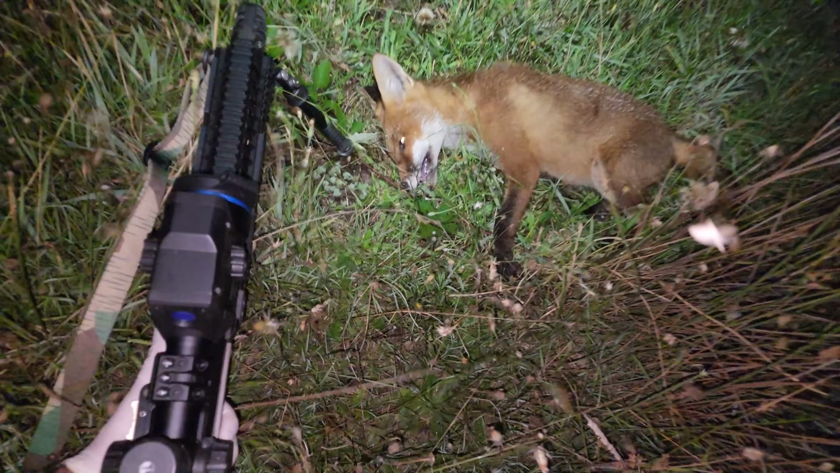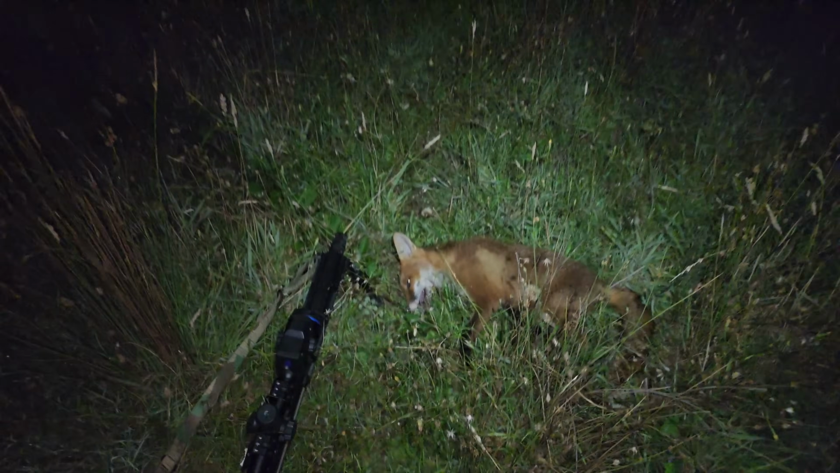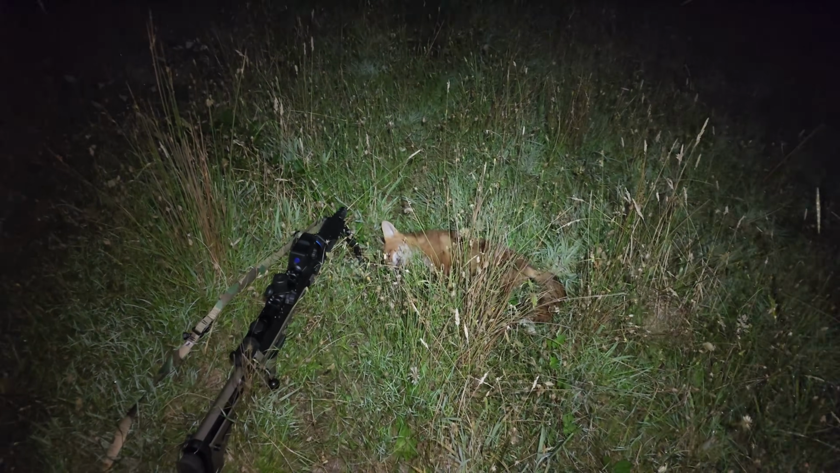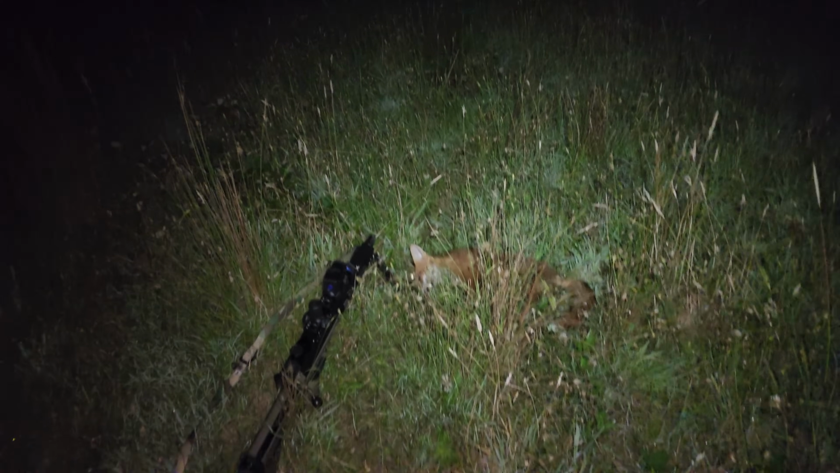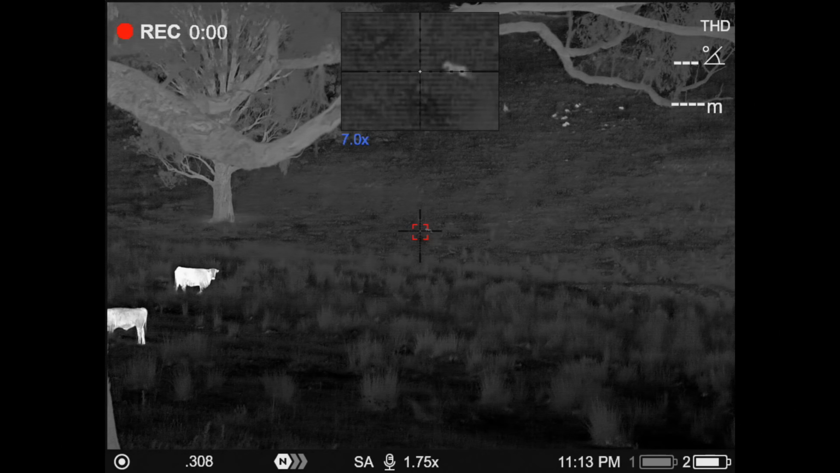Second red coat down. Didn't mess the recording up on that one. See that moon's just starting to pop up now, so they might start slowing up a bit. We'll see how we go.